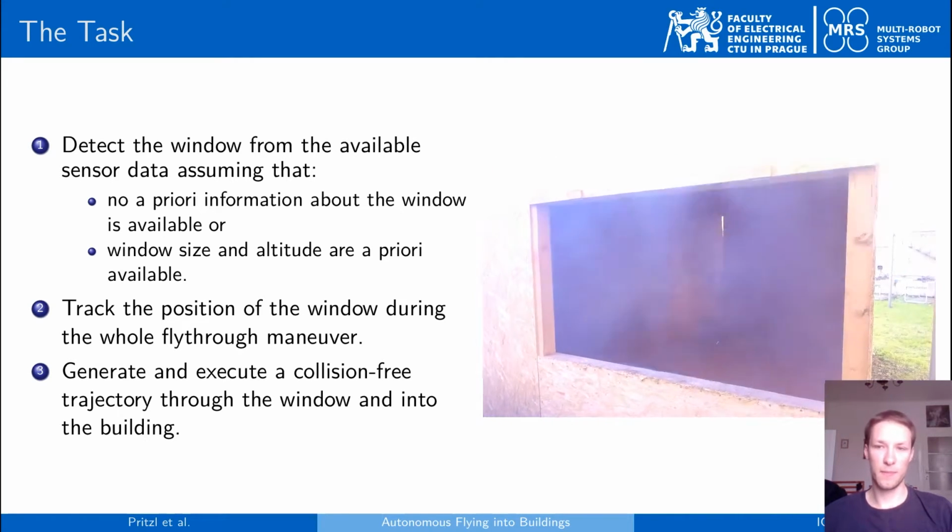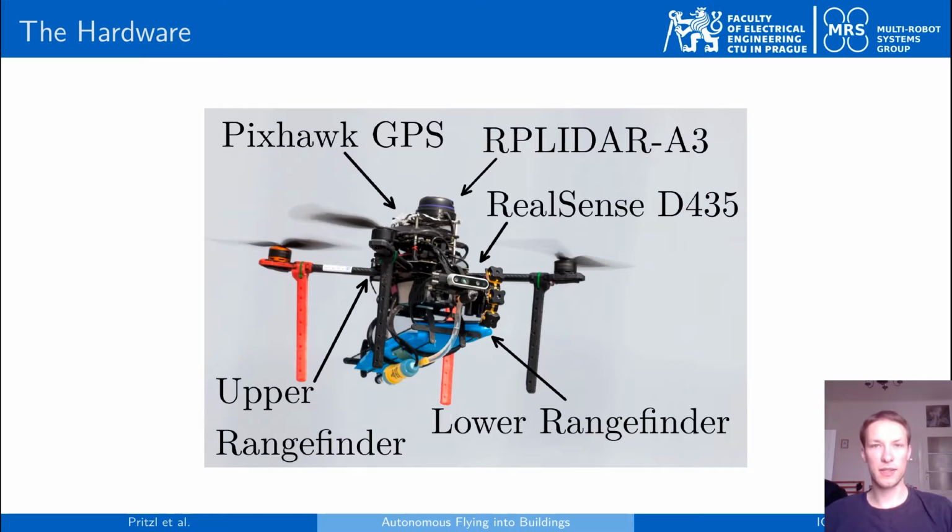As for the hardware that we employ for this task, we assume that the UAV carries a 2D LiDAR. In our case, we use the RPLIDAR A3 and a depth camera. In our case, we use the RealSense D435 camera. We also use an upward-facing and a downward-facing laser rangefinder, which are used for providing data about the UAV altitude.